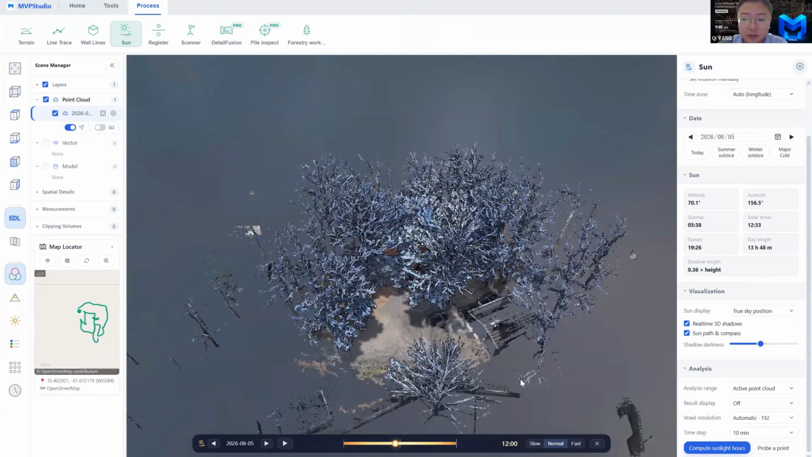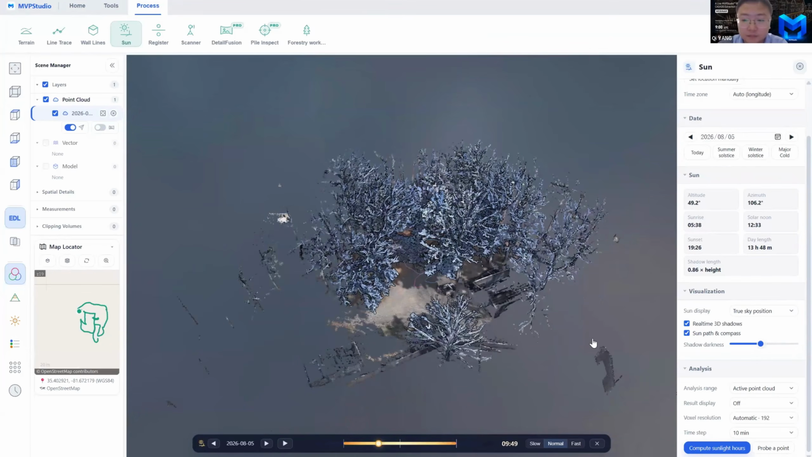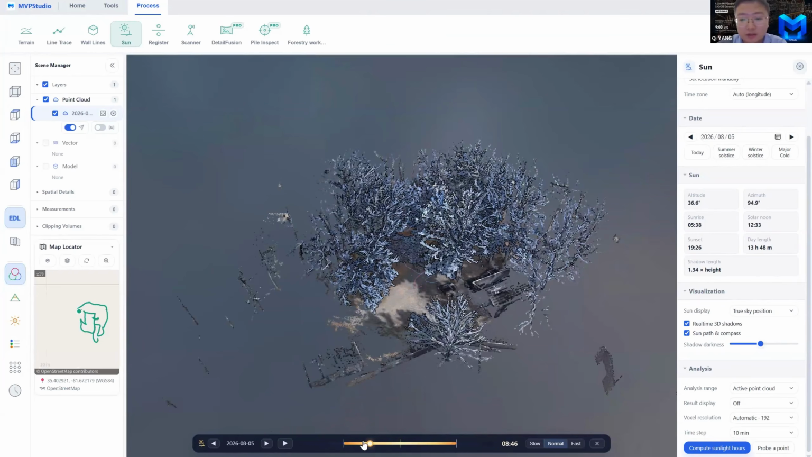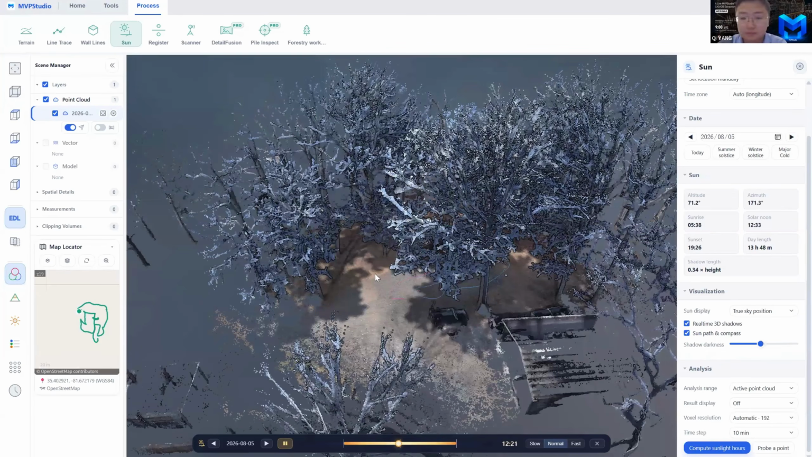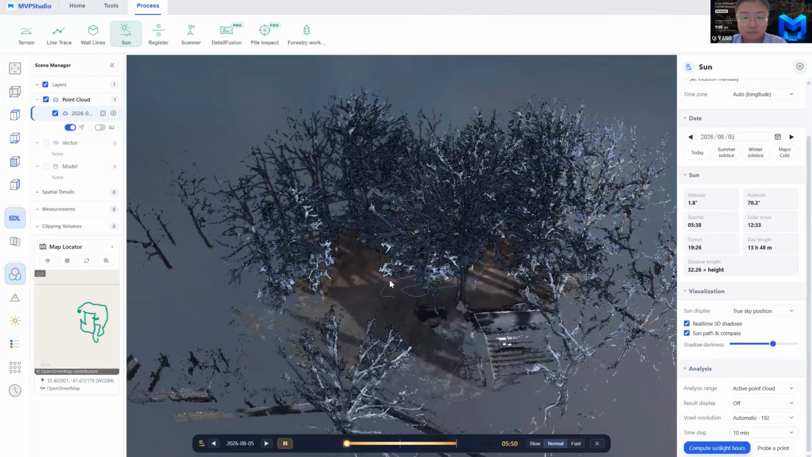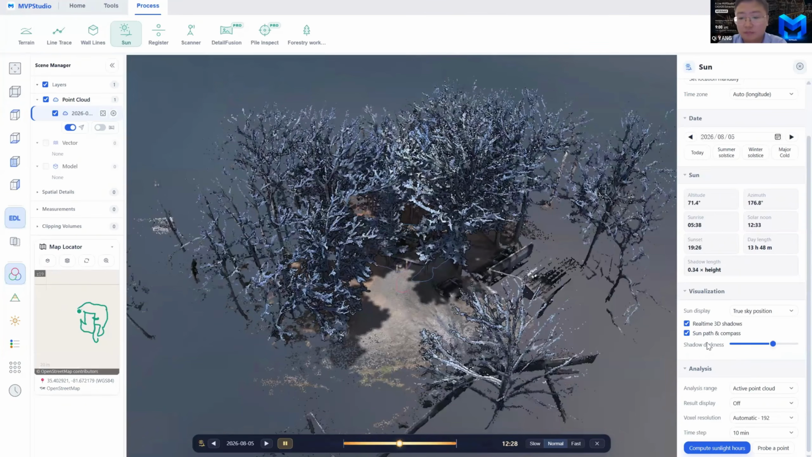You can adjust the time anytime in the year to adjust the shadow display.